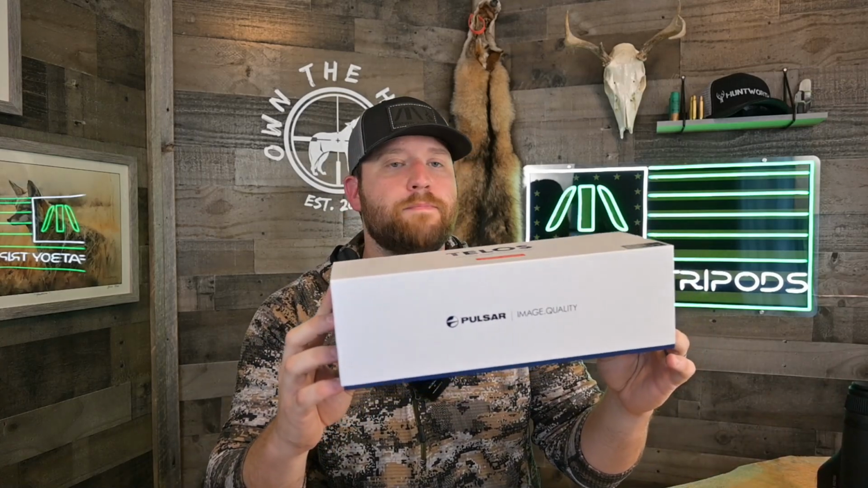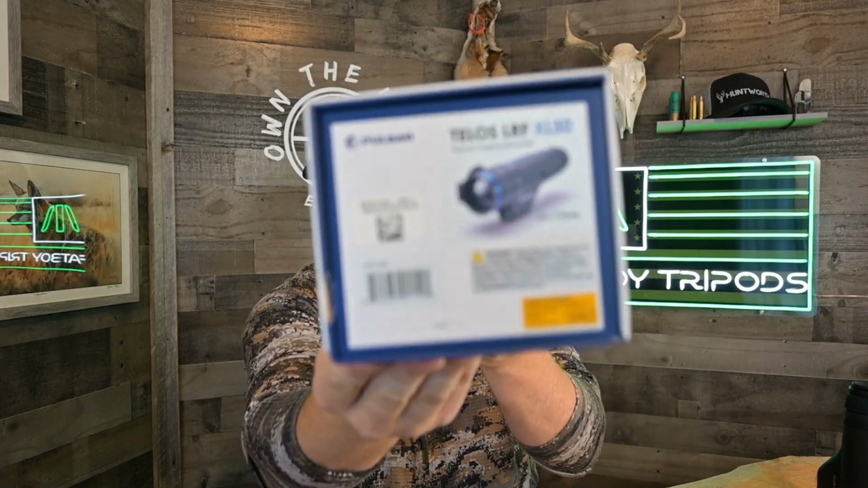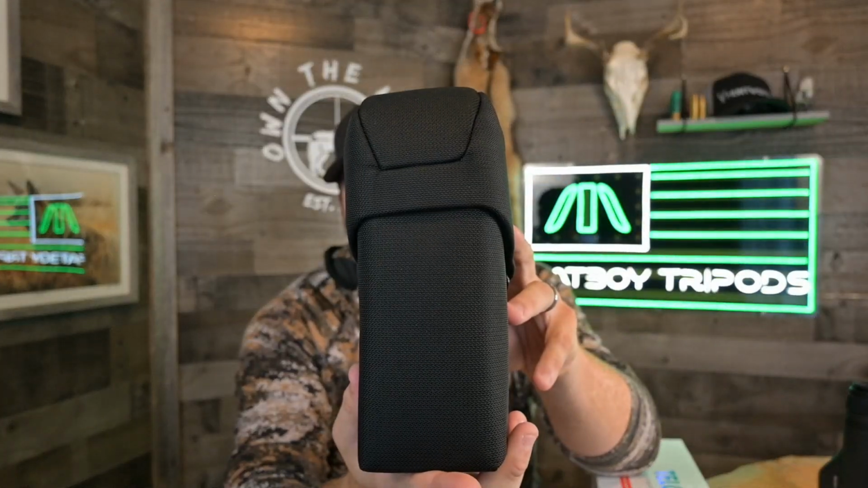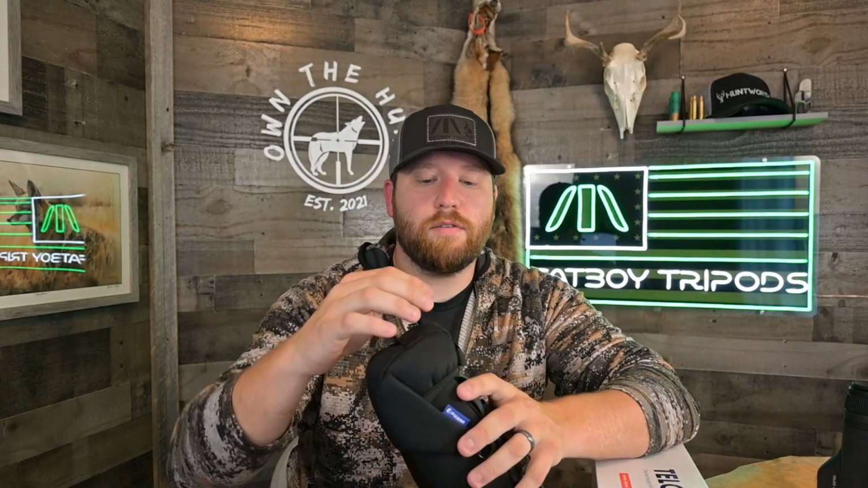But let's go over what's in the box. So with Pulsar, you get that kind of very Pulsar-esque packaging, stuff we've seen for quite some time. Pulsar LRF XL50 right there. Let's go ahead and open that box. Same kind of box you're gonna see. This is new. I believe this comes with all of their Telos models, I would think. Maybe just the XL, but I haven't actually done an unboxing on any other Telos models.